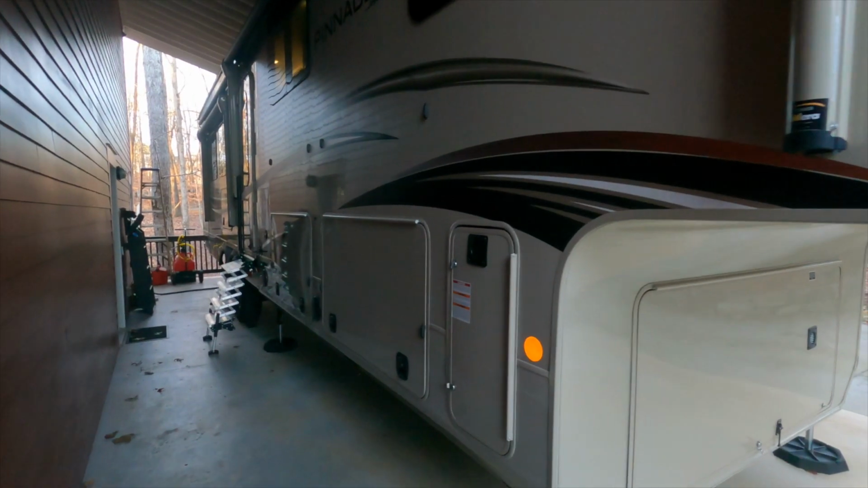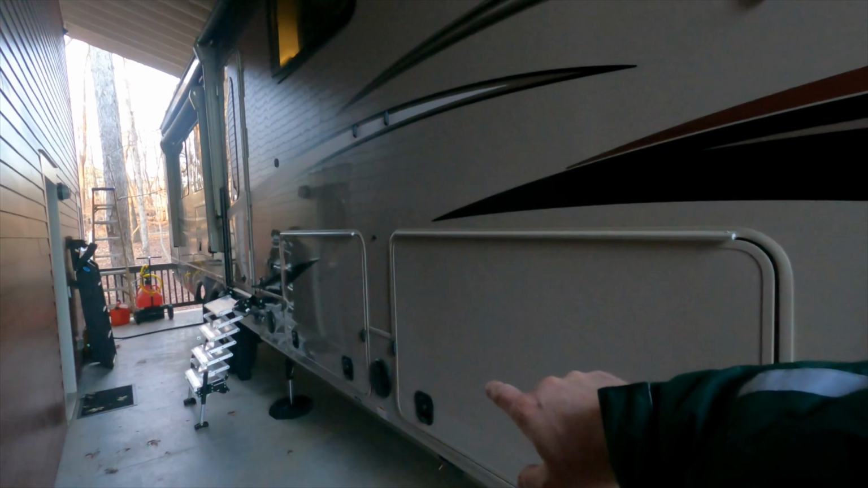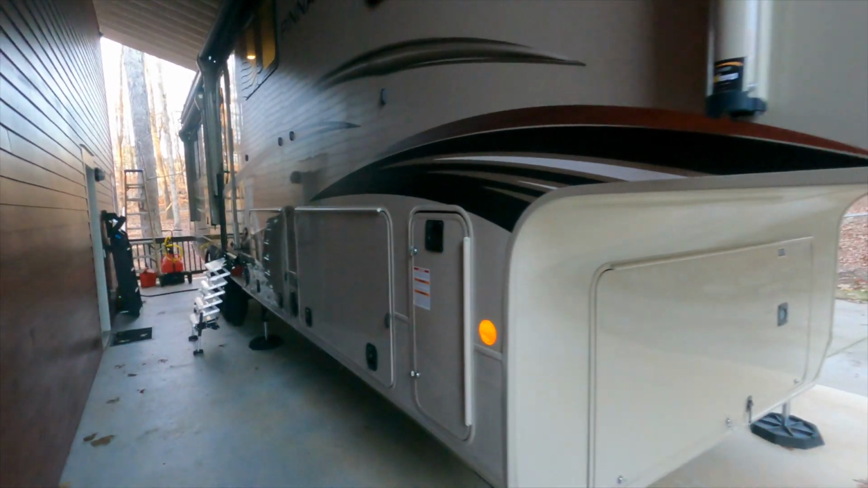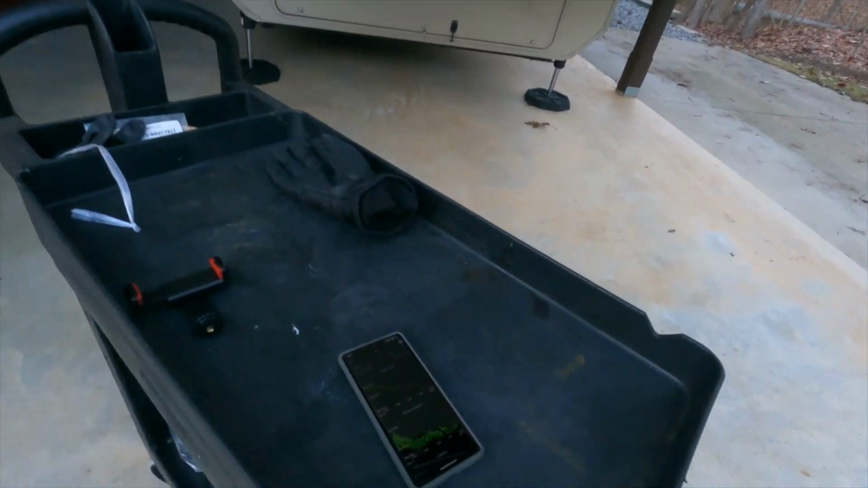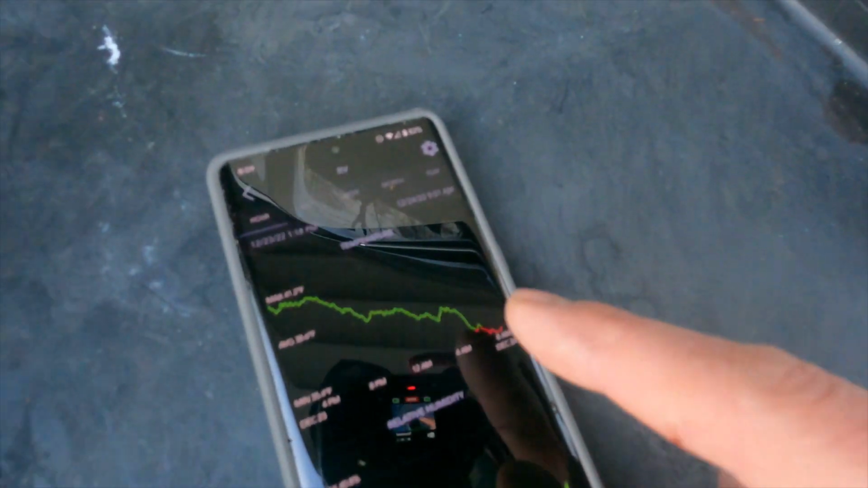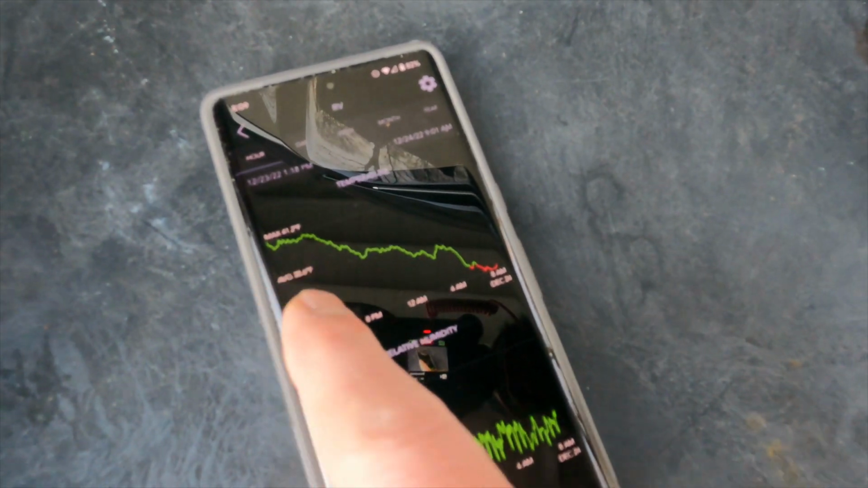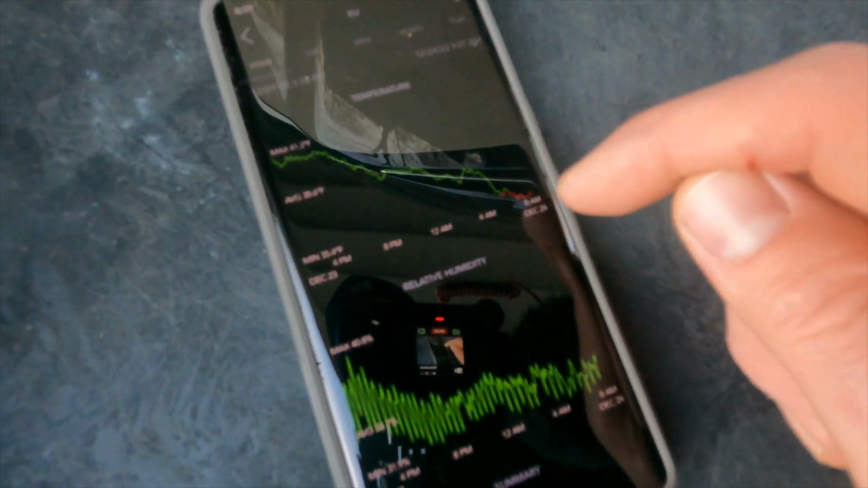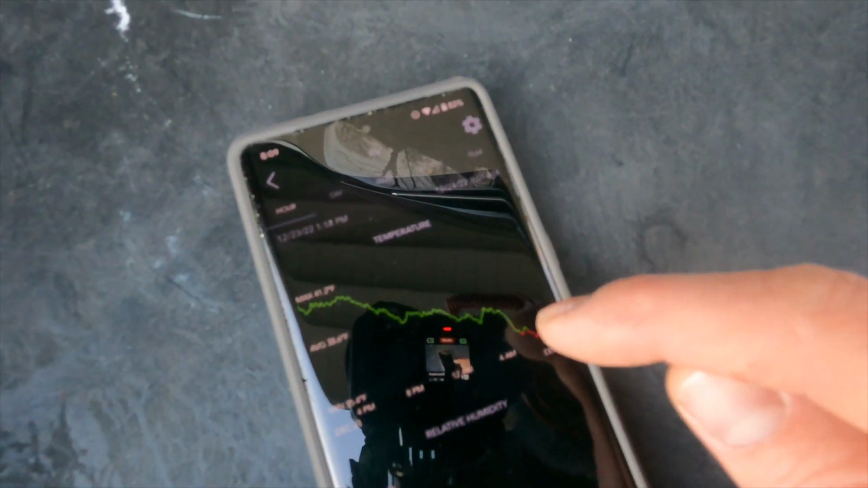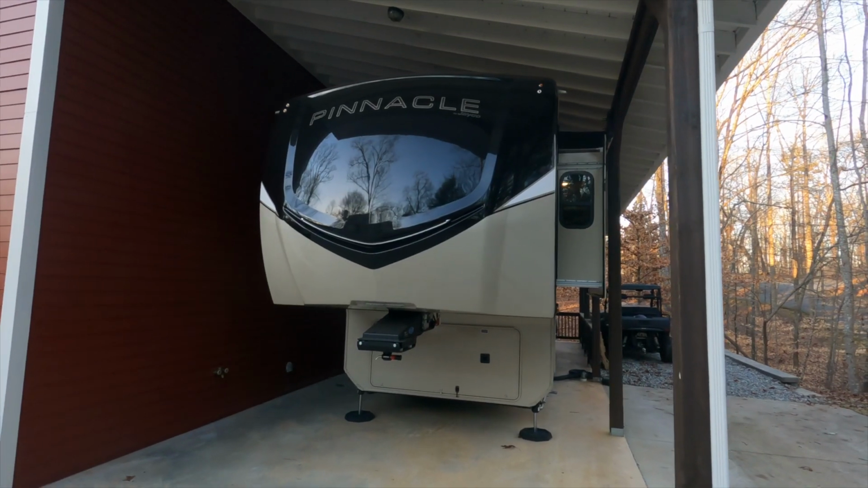But I also have another temperature sensor, an independent one from the BM Pro system that's just inside my basement storage here, where probably 80% of the vulnerable water lines and tanks are. And it's got a really nice graph. You can kind of see what it's been like for the last 24 hours or so, and that one has dropped to, at the lowest point, right about 35 degrees, and so we are above freezing officially. All right, so those are the vitals.